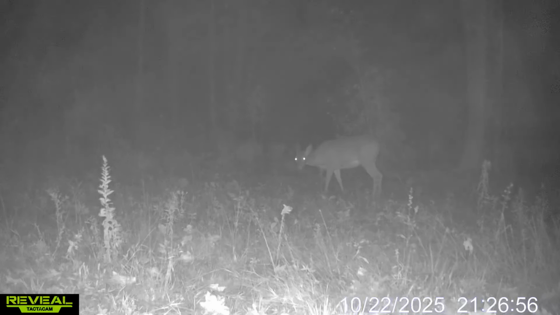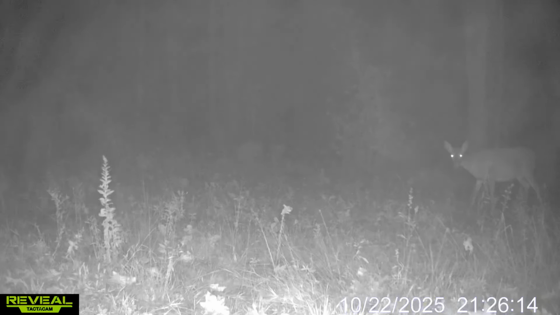This is a Tacticam reveal, and we really love it because it tells us when it sees things. The only deer that showed up at the site all week long was this doe. The rest of the week, it was all possums, and I actually did omit those clips because they were really kind of crappy.